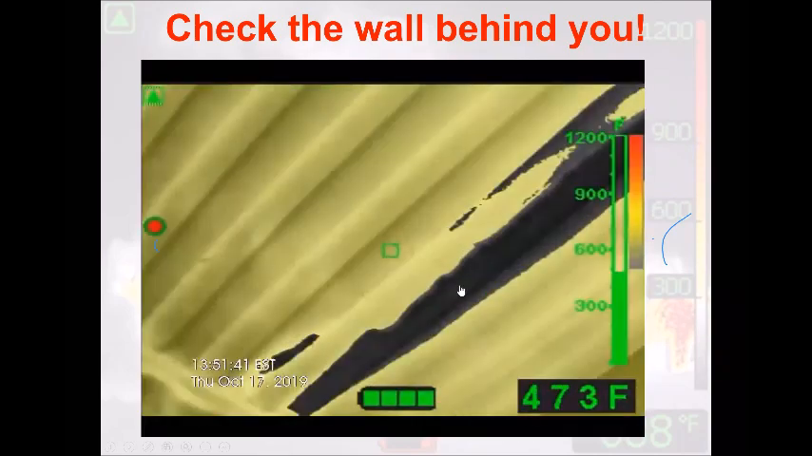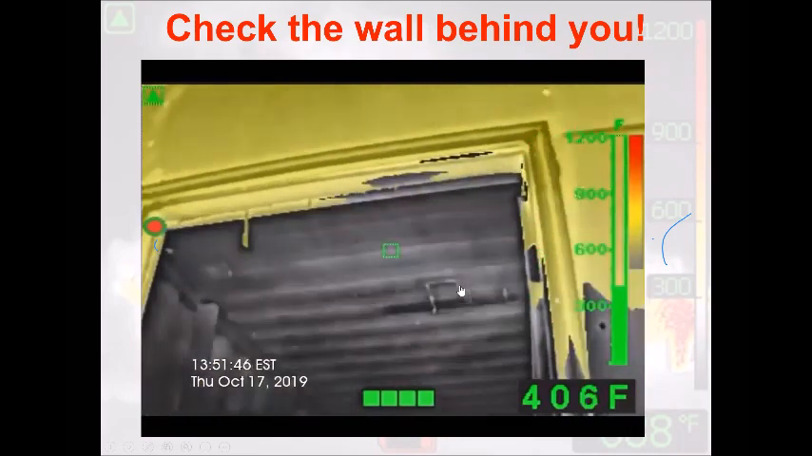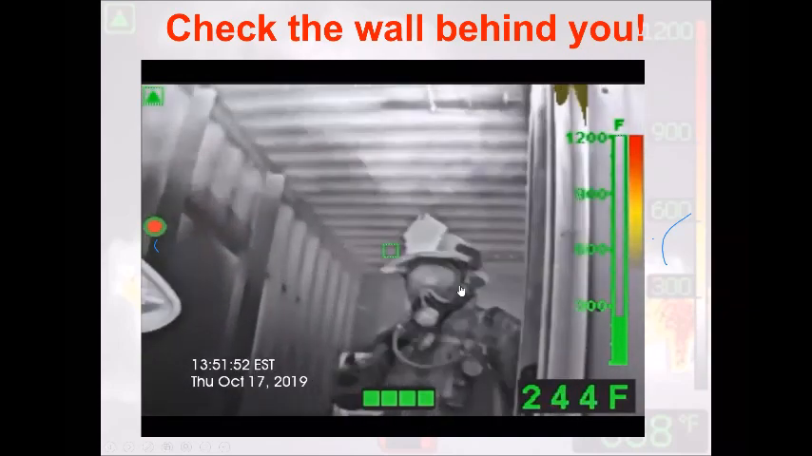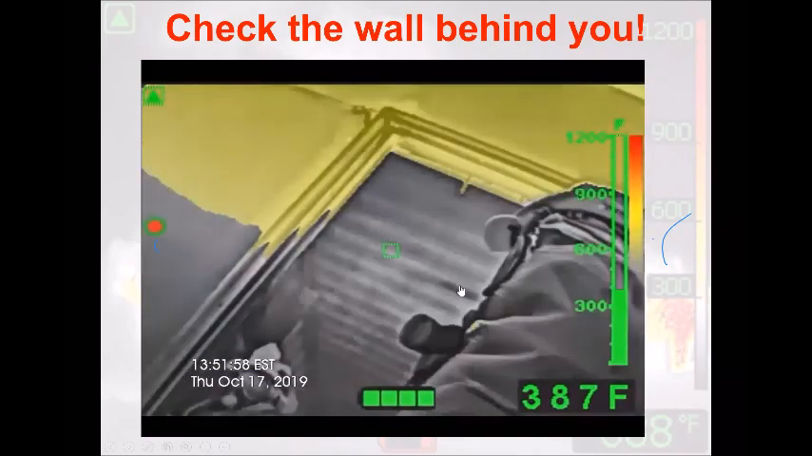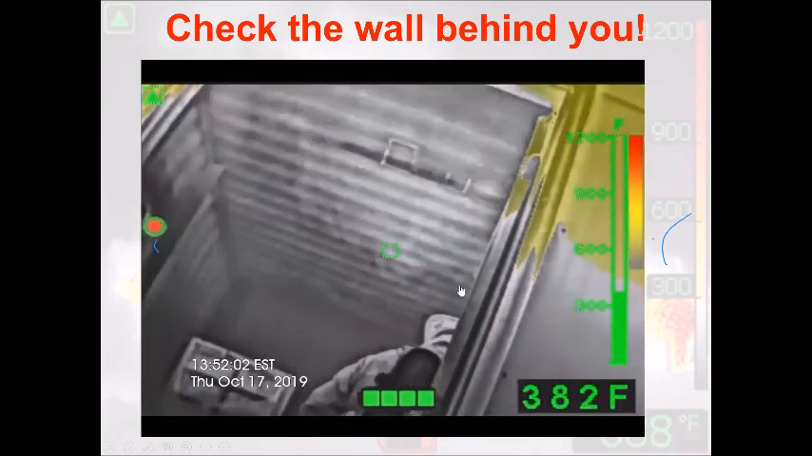So always take that nozzle and spin your hip around and try and spray the header of the door and cool that down as well. That's the one spot we miss. You can see these convective currents are pushing down and into the can where we kept our crib at. But we want to try and cool that wall behind us as well so we don't get ourselves caught in a pinch.